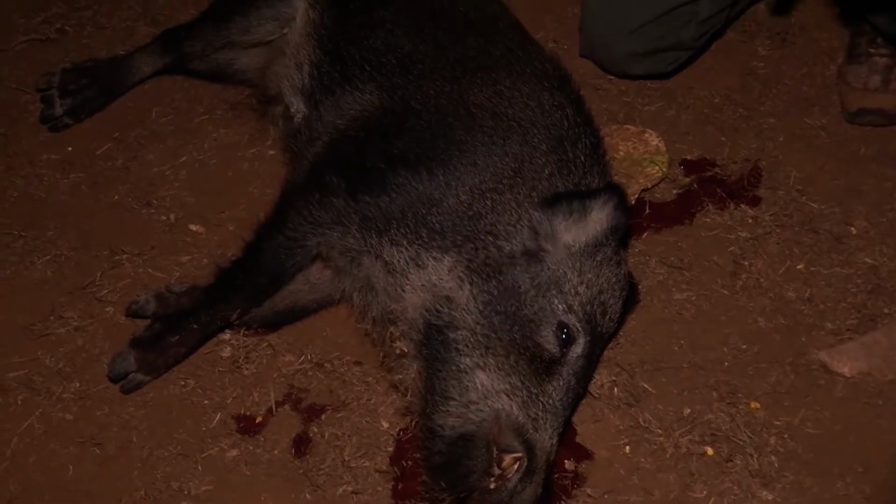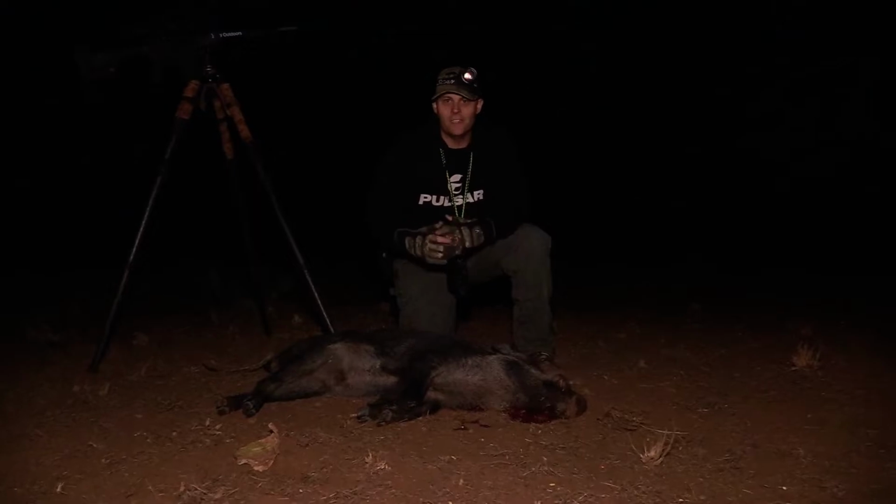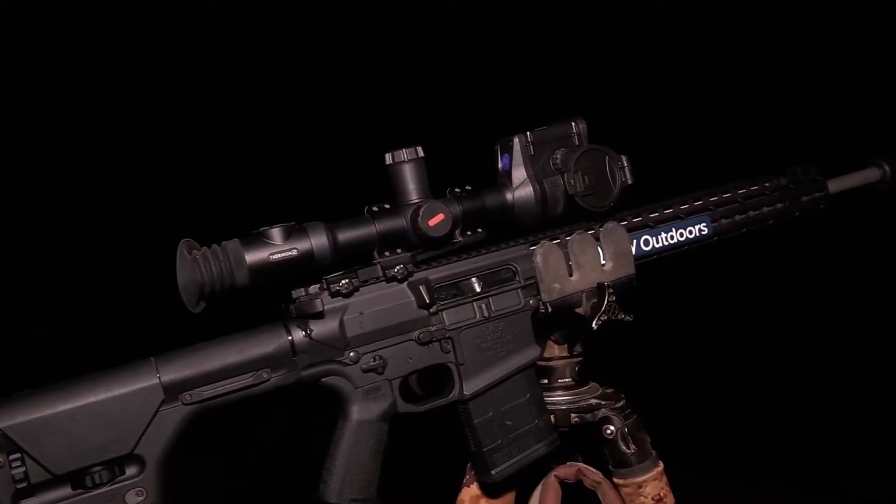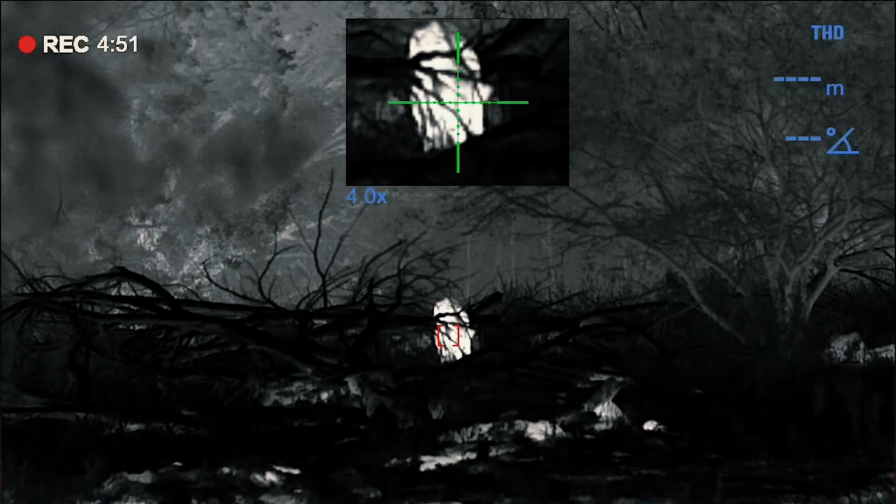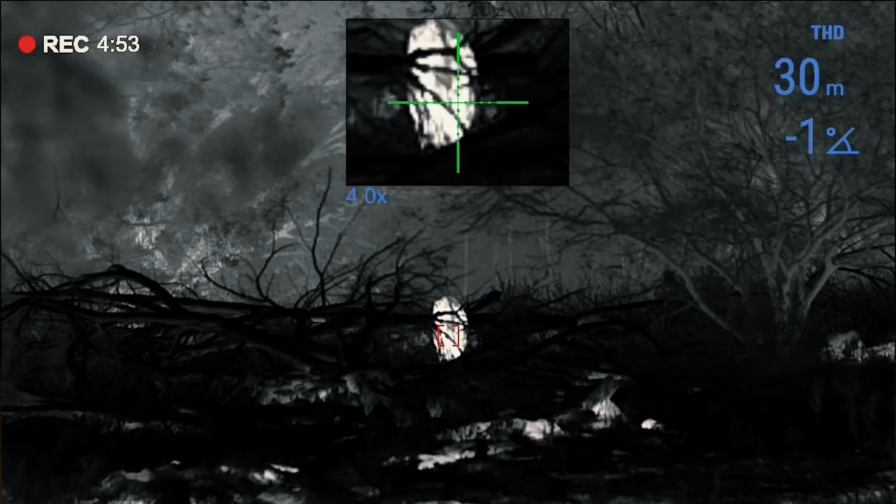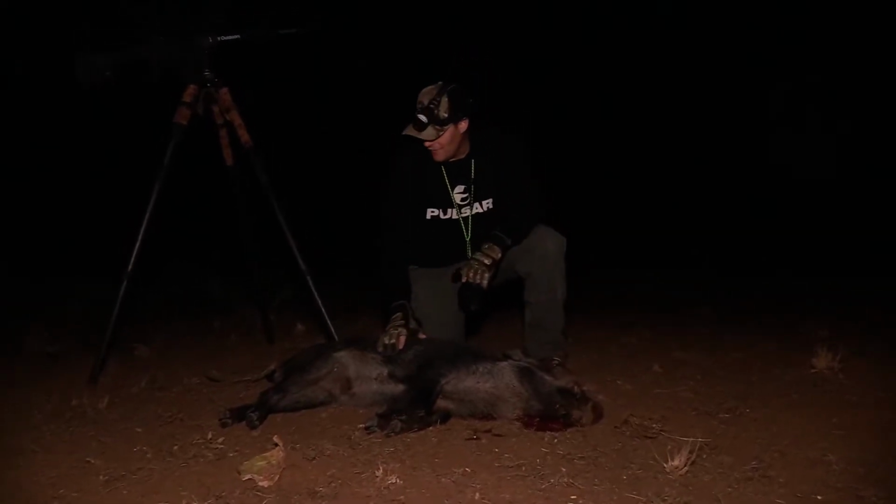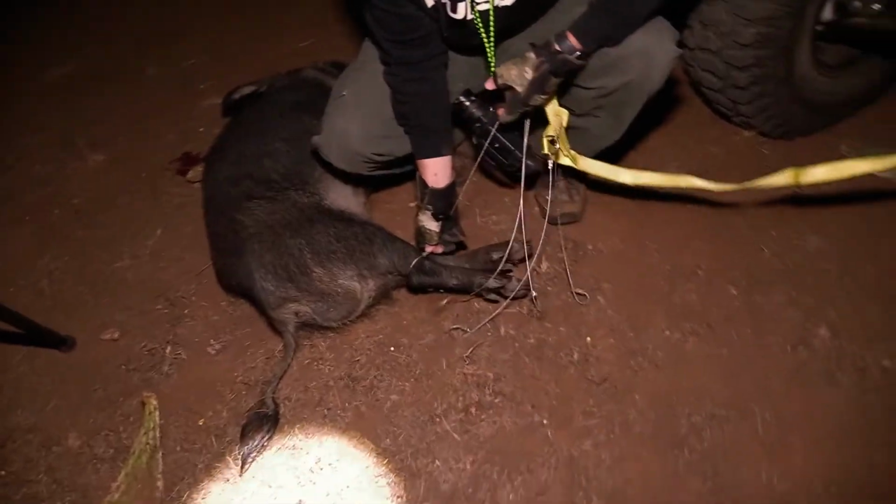I don't know what he was doing, but I'm telling you, it took us a while to get him killed. I mean, we could have walked in and killed him pretty easy, but we were trying to get some really good footage. I'm running that Thermion 2, that's the LRF Pro. I was arranging them, and every once in a while I'd hit brush, but at one point we were 30 yards from these guys, and we were having a hard time, me and Dustin both having him on good footage, so it took a little time. We were able to get it done.